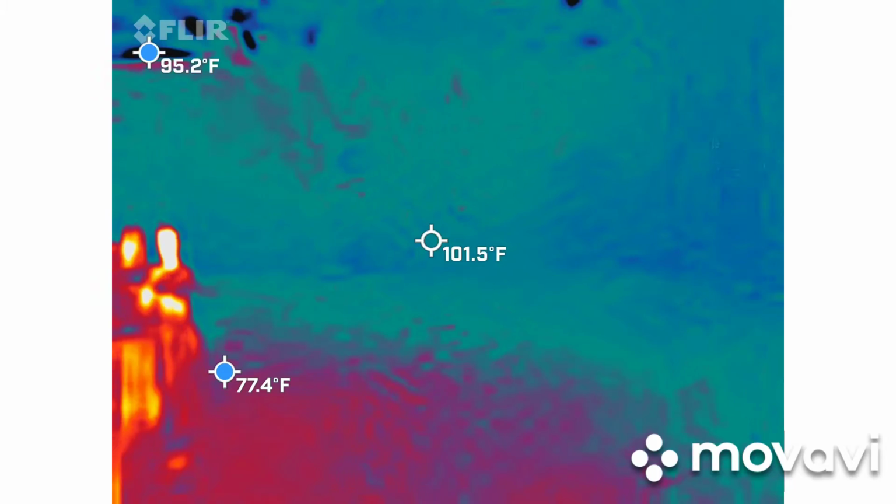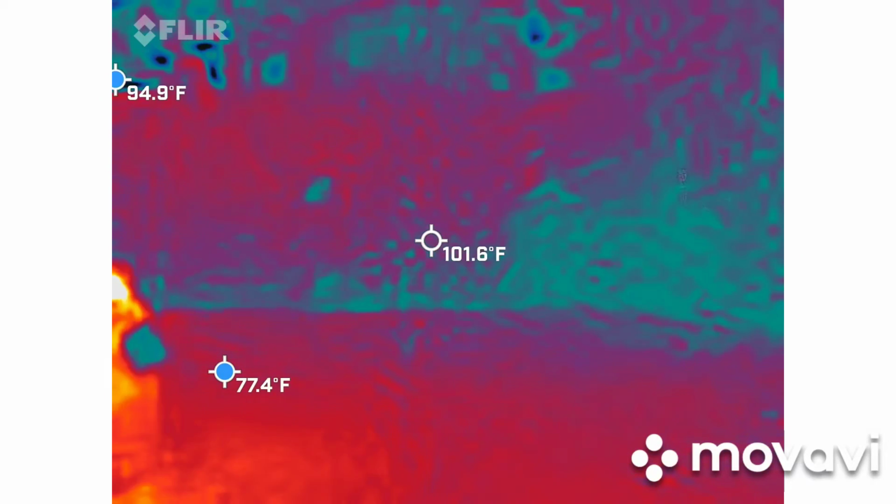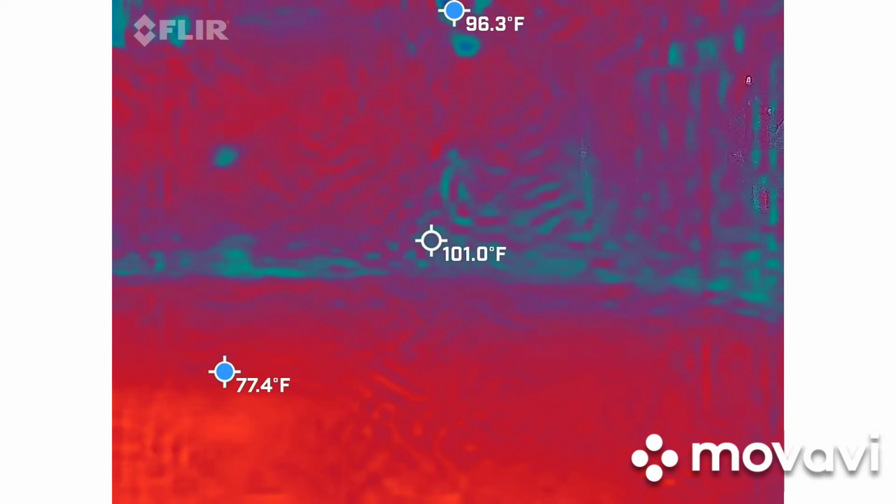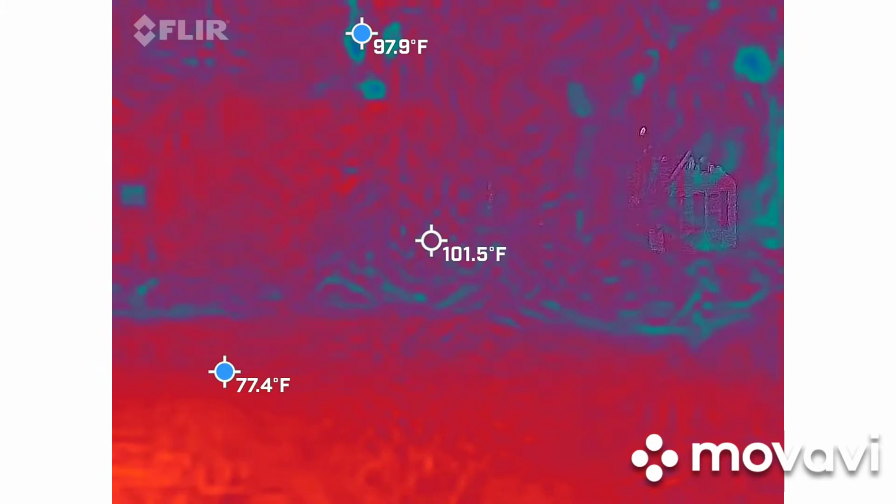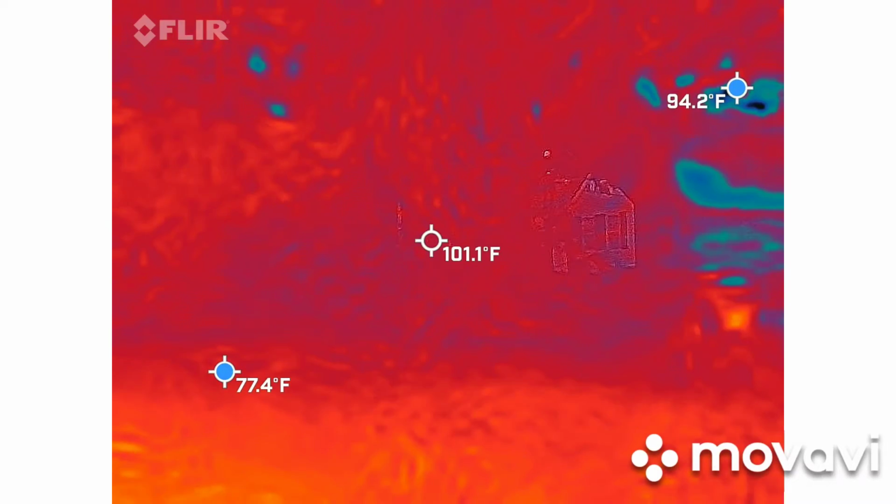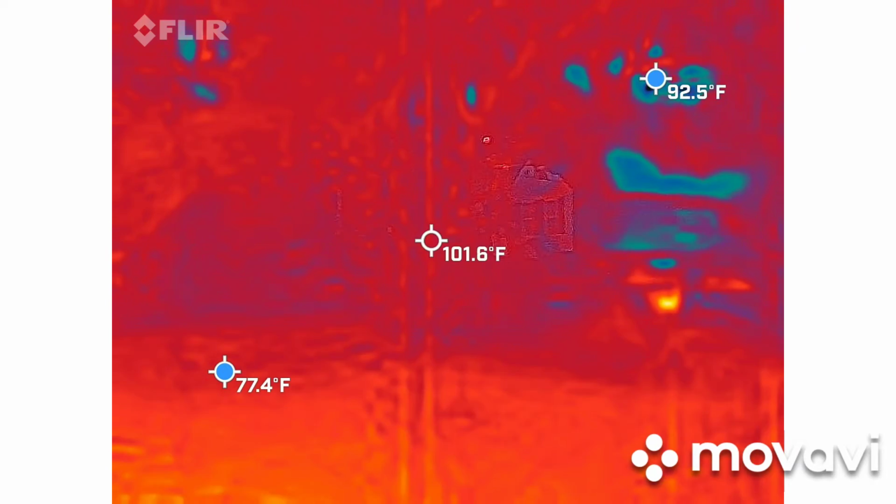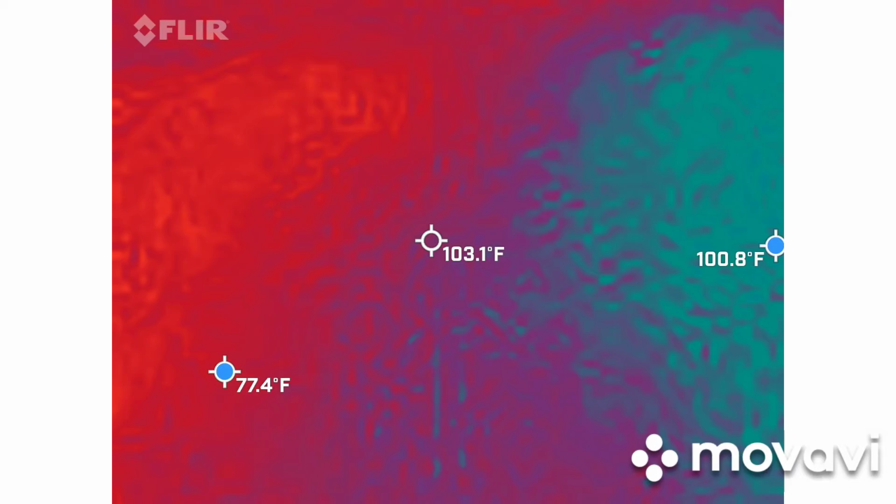See how it goes straight up into the sky? You do have that bar on the side too, that's kind of a cheat sheet. That will not be in the recorded video, but it does give you the highest and lowest temperature on the screen at that particular time. So that should help you out a lot. Again, get used to some of the materials, and I'll be following up with everybody here in a minute.